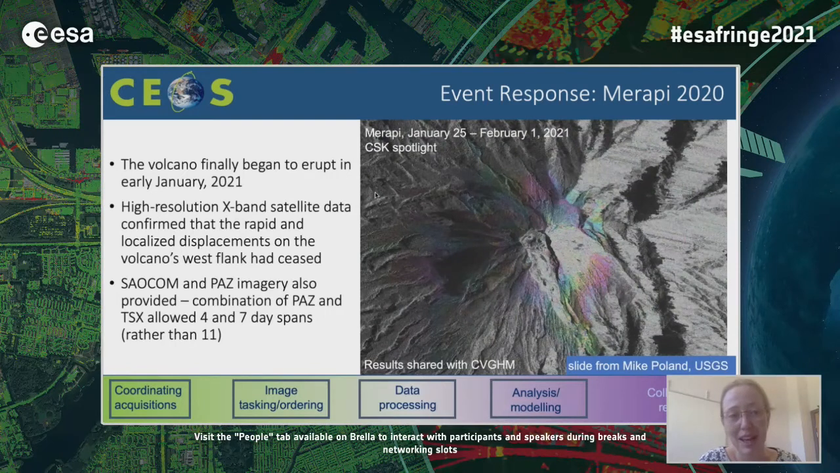The eruption finally began in January 2021, and the value of the X-band satellite data to CVGHM is largely that it was able to demonstrate that these rapid displacements were taking place near the summit, and also that they had ceased in January. During this event, we also had some imagery provided by SAOCOM and PAZ, and that included a pair that allowed a combination of TSX and PAZ, increasing the number of acquisitions and decreasing the time span of the interferograms. So that was a pretty cool thing.